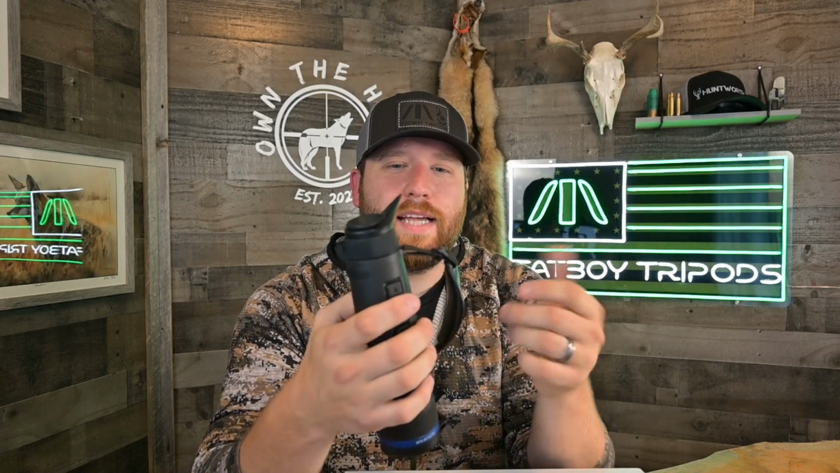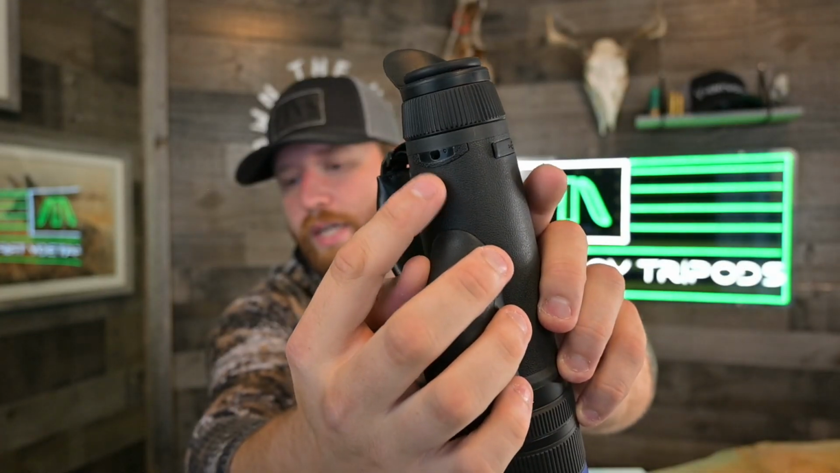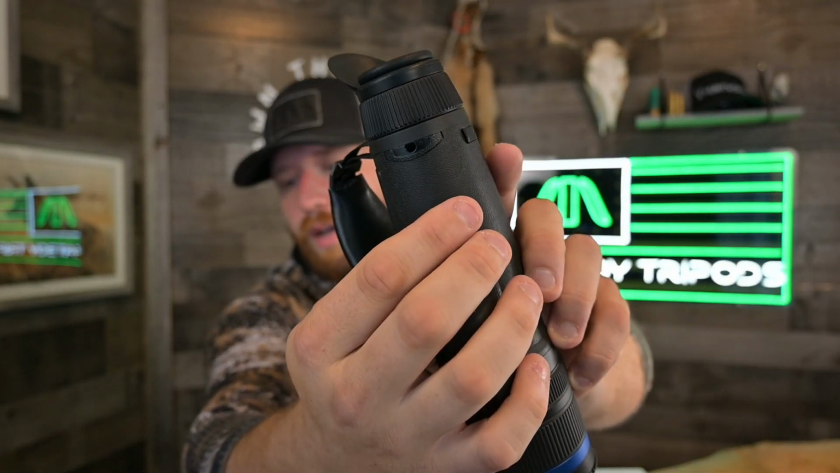That's kind of a disappointment for me. I'd like to be able to have the hand strap as well as another lanyard attachment point. There is something down here on the bottom of the unit. I don't really know what it is, if I'm being honest. I've tried to look at it and decide if it was some type of lanyard loop or hole. It doesn't appear to be, so I'm going to say it doesn't have one.